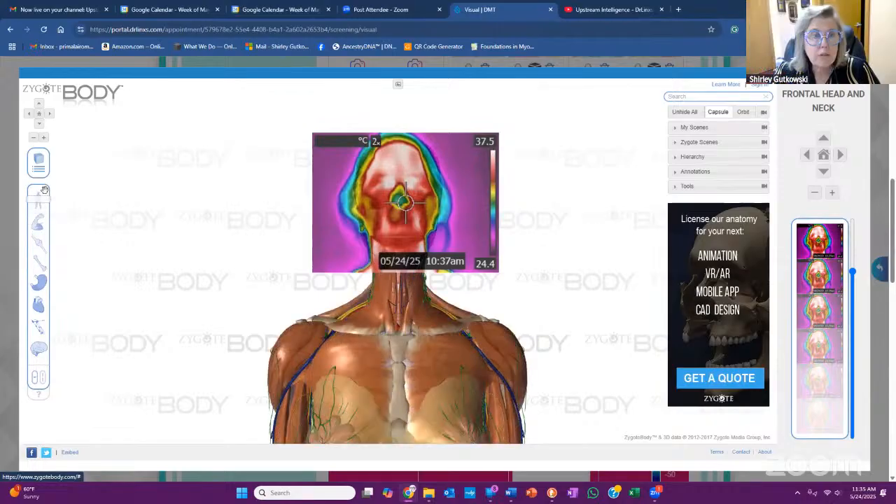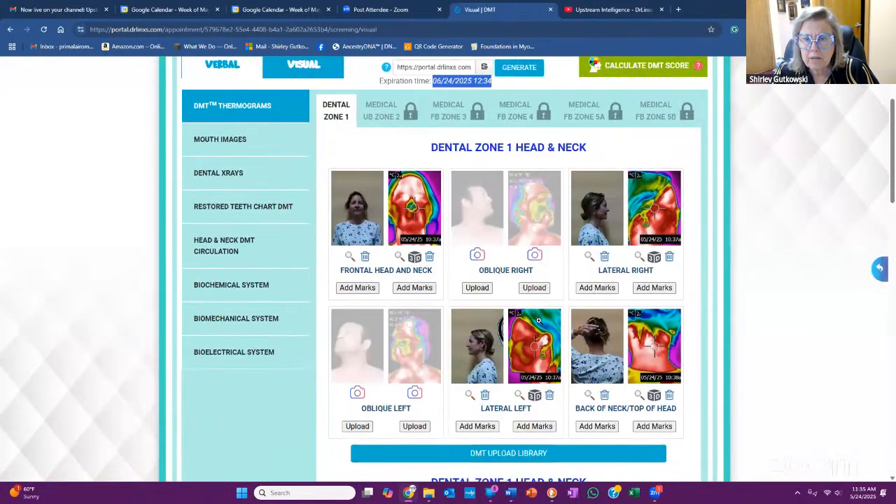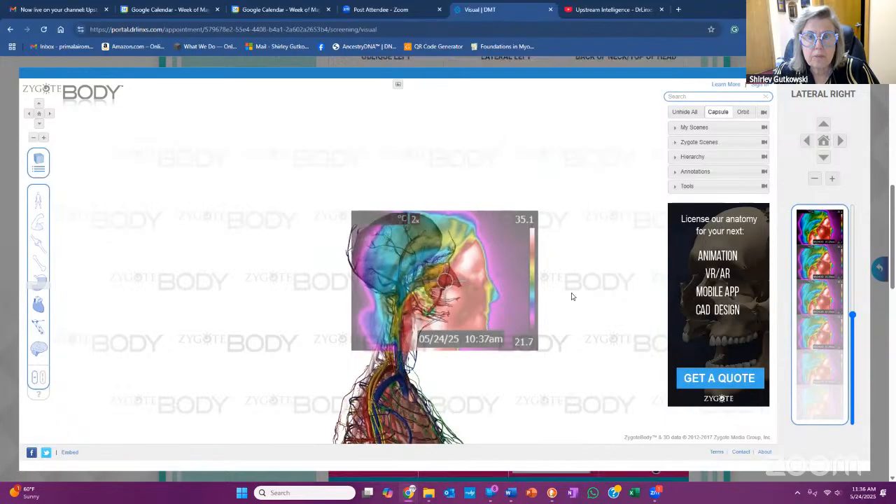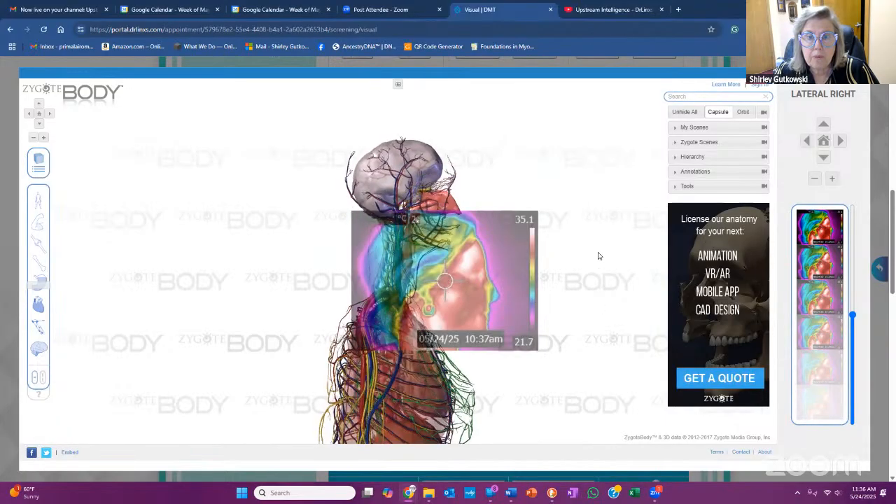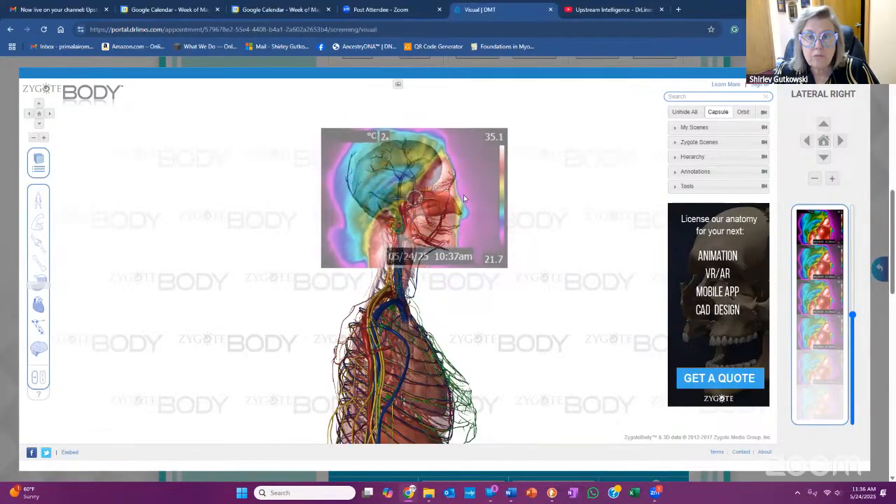Right. So then I lined this all up and I was like, okay, we can see here that it's a little bit warmer and it's going up and down. And then I was like, yeah, that's not the right image. Let's do the side one where she is complaining of a problem. And so I was getting good at moving this around.